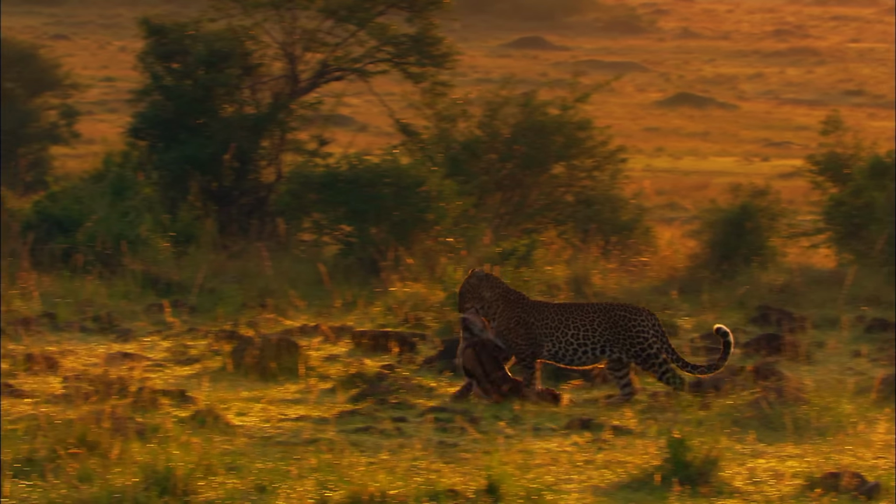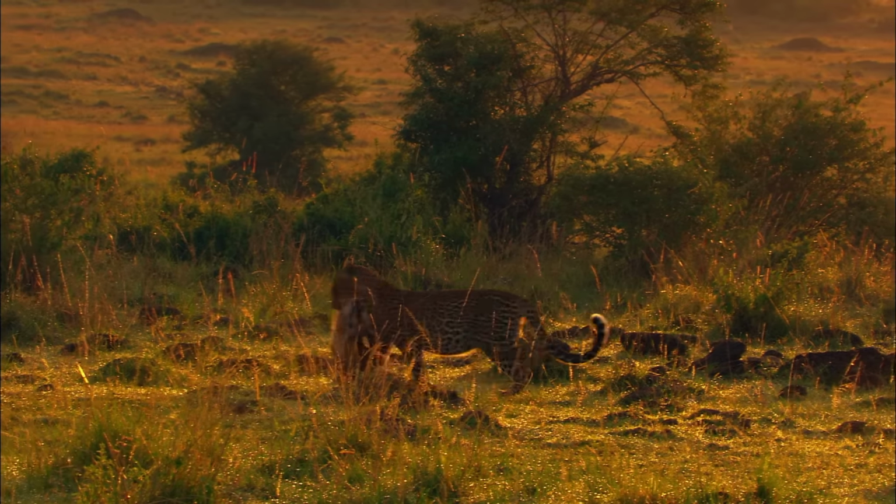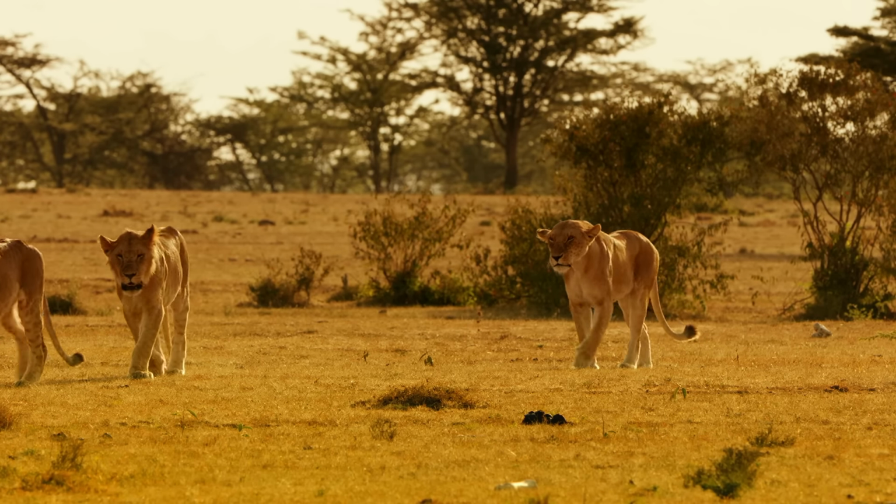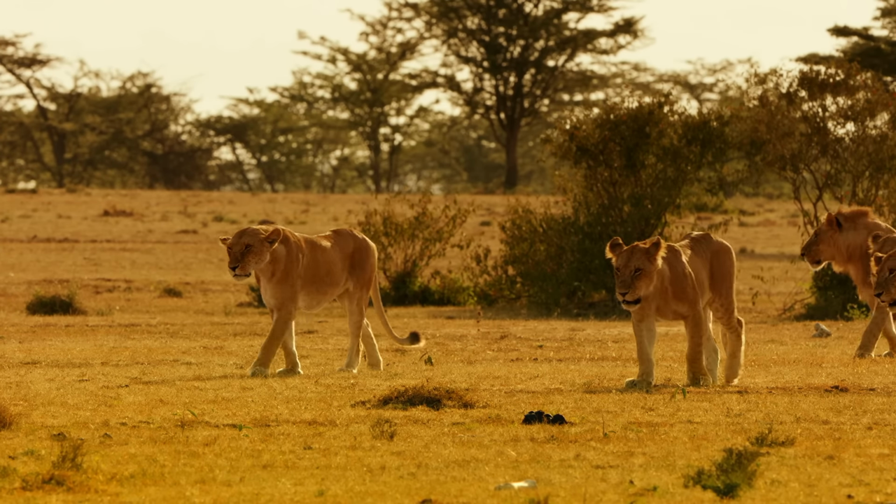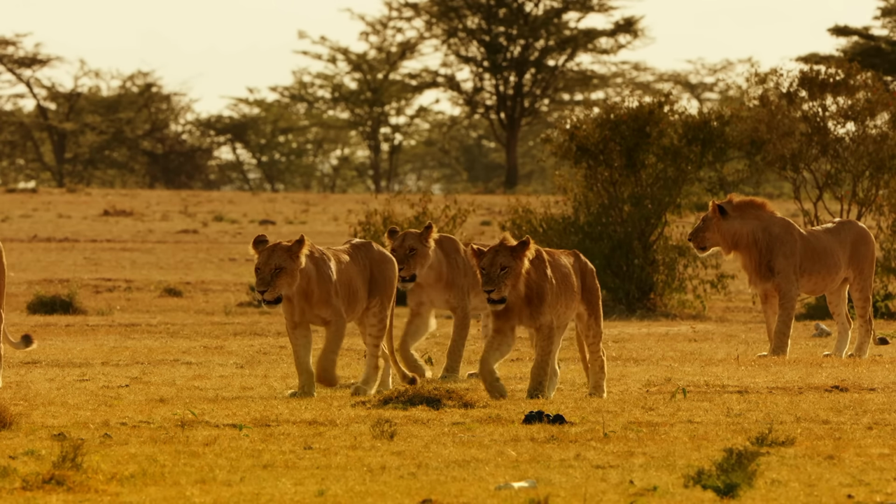Leopards have perfected the art of ambush and manage well almost everywhere. The lions are a different matter. How many young of the extended family will survive? And just how many are doomed to starve? One thing is certain.